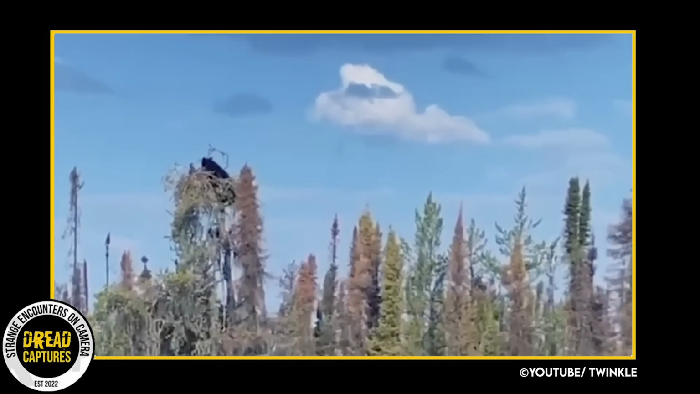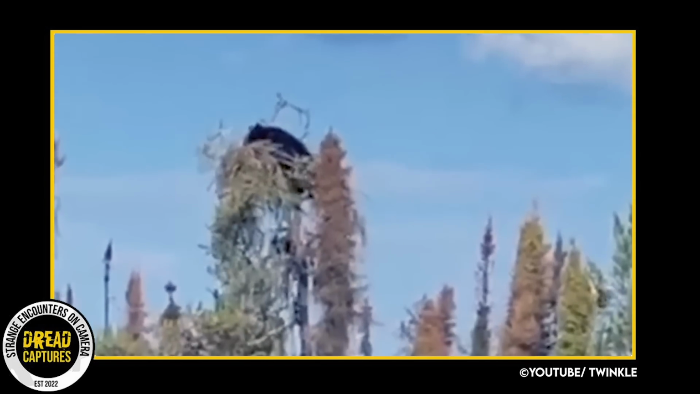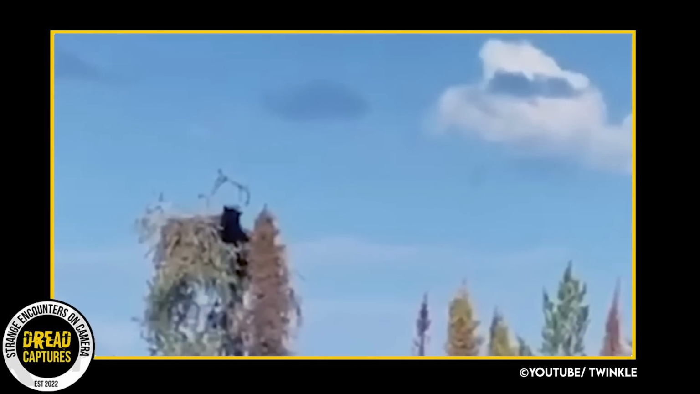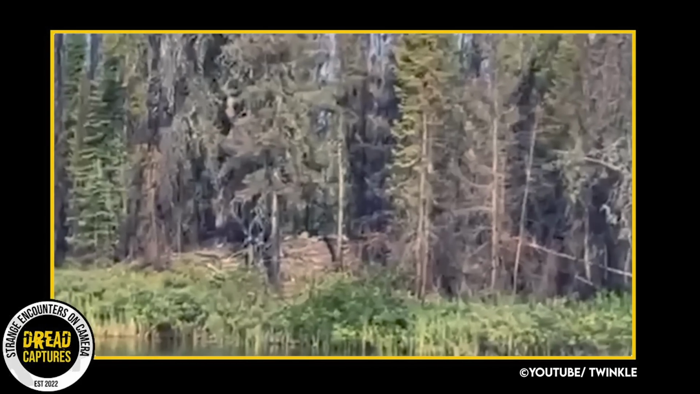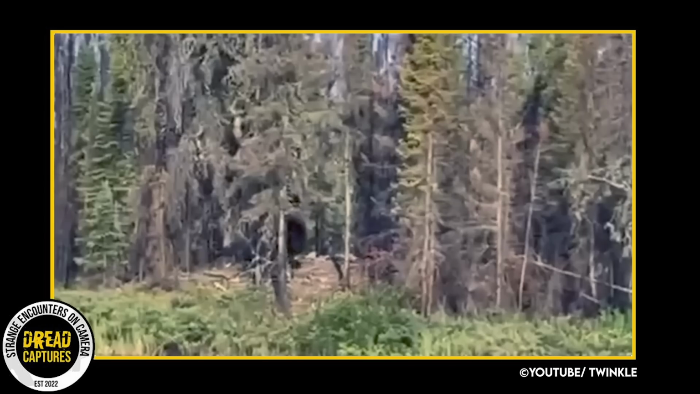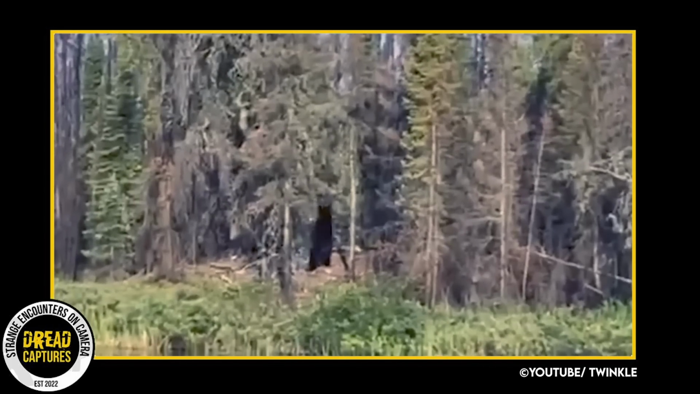While this is an amazing camera capture and seems out of the ordinary, I would bet this is more common than we might think. Bears are great climbers. We know they love to eat, and frankly, they have nothing to worry about in regards to predators. Nevertheless, amazing footage, and I know that guy was happy that that water was in between he and the bear.